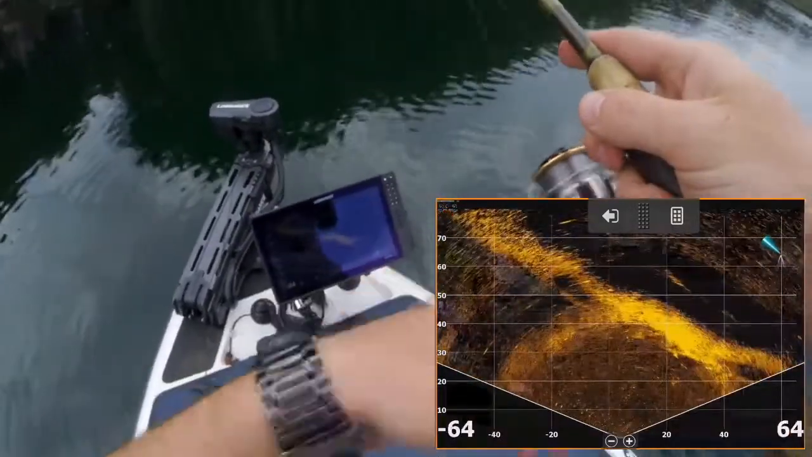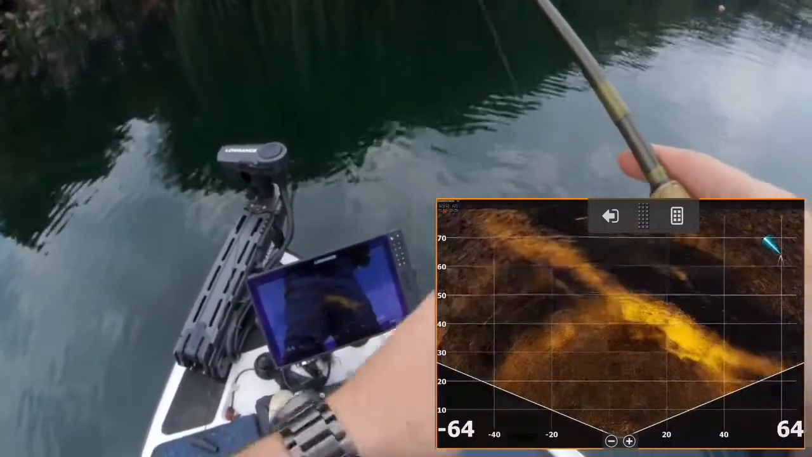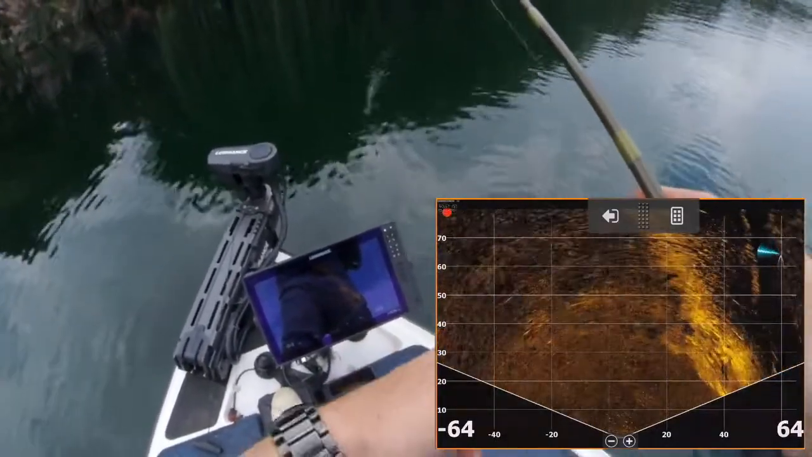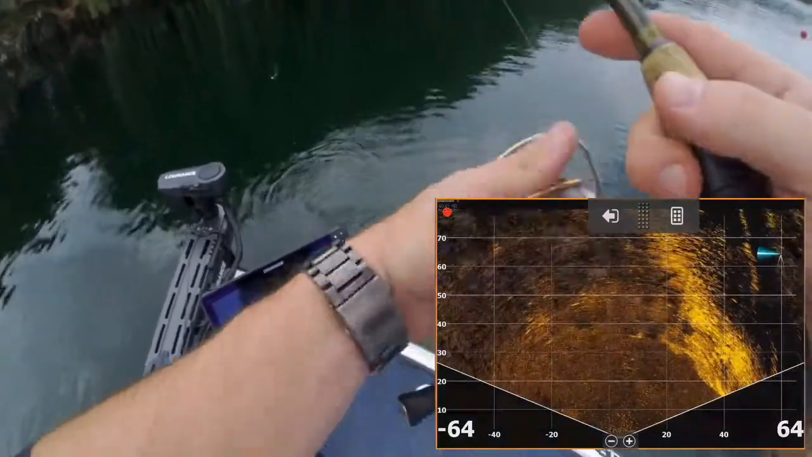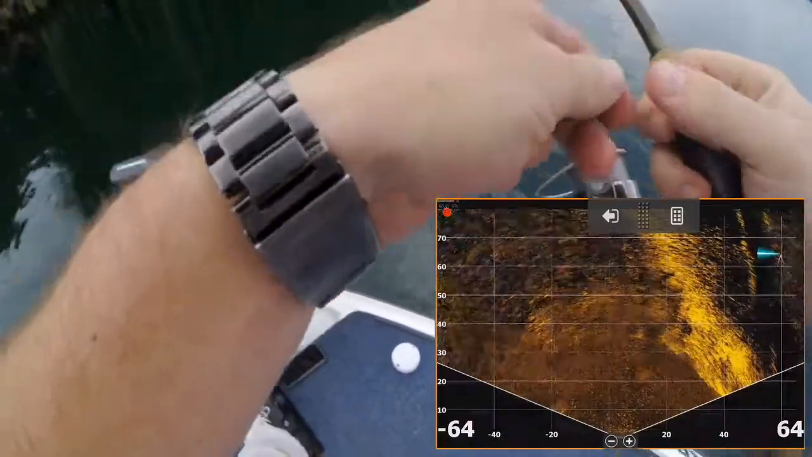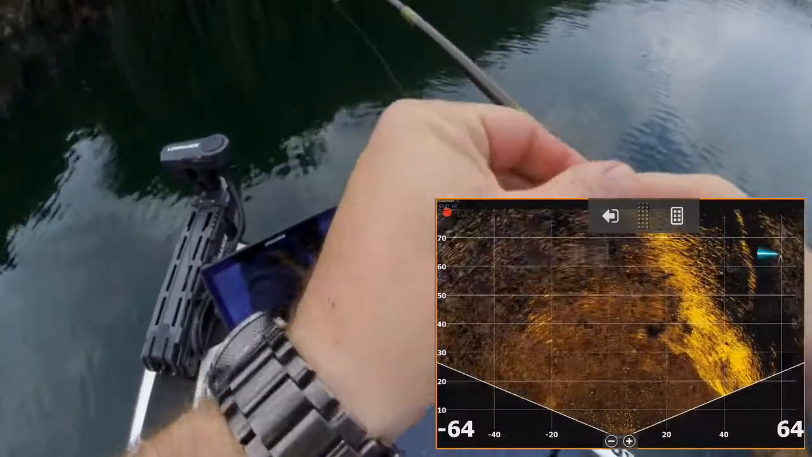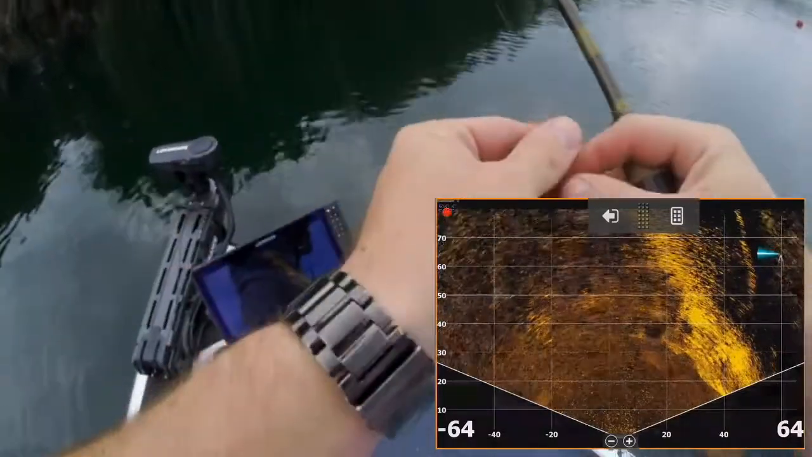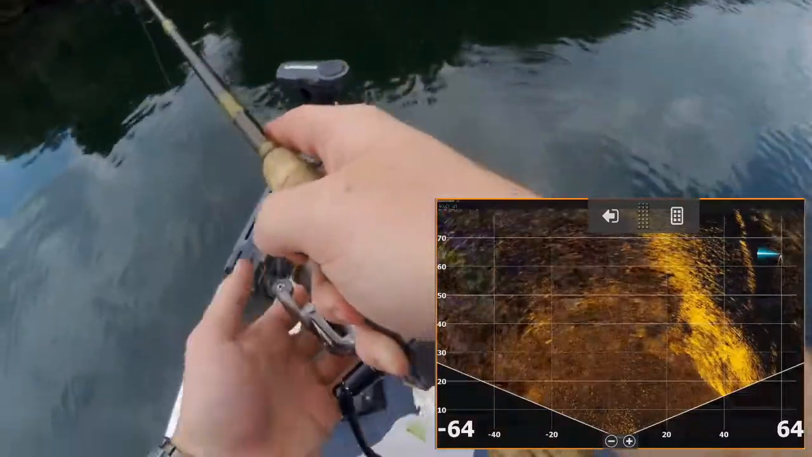Okay, so obviously we've got the bank in front of us, so that's going to be blocking the beam. But now we can turn the trolling motor and look further down the bank and actually see what's happening there. So we can see that we've got a couple of little rocks. I don't see any fish. Obviously we've been going up and down this area quite a few times and just giving people tutorials and showing the ActiveTarget system, but I do like what's directly in front of the boat.